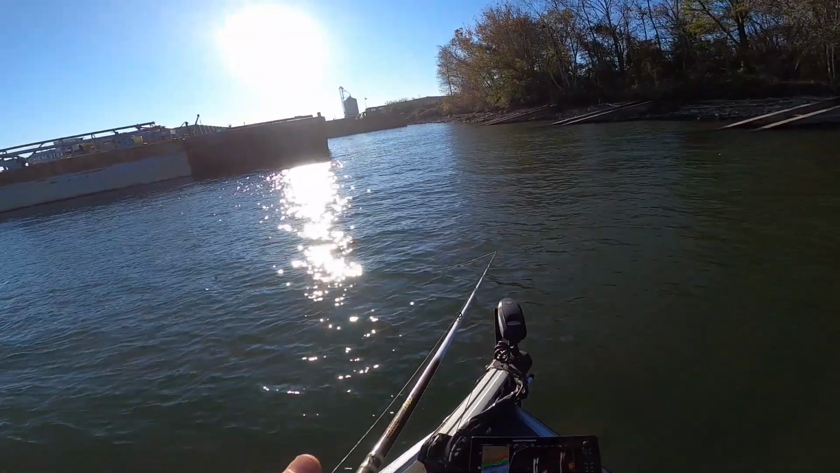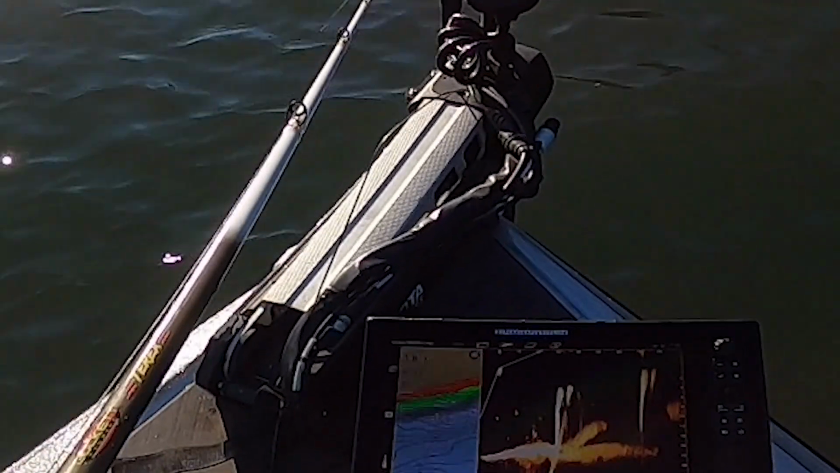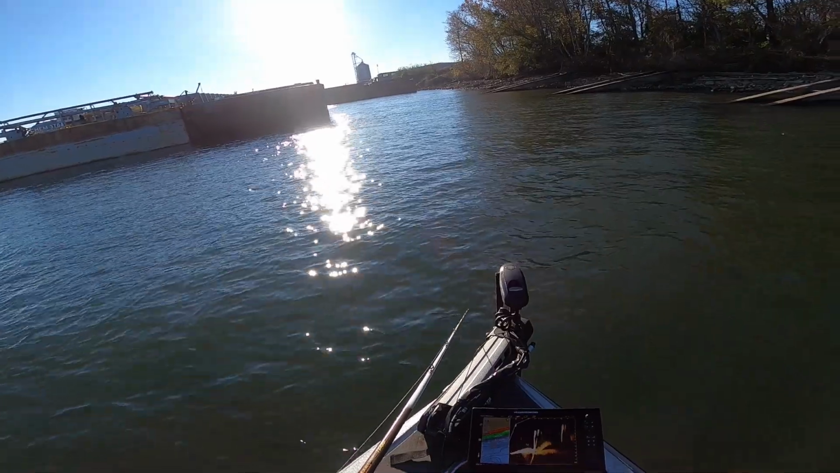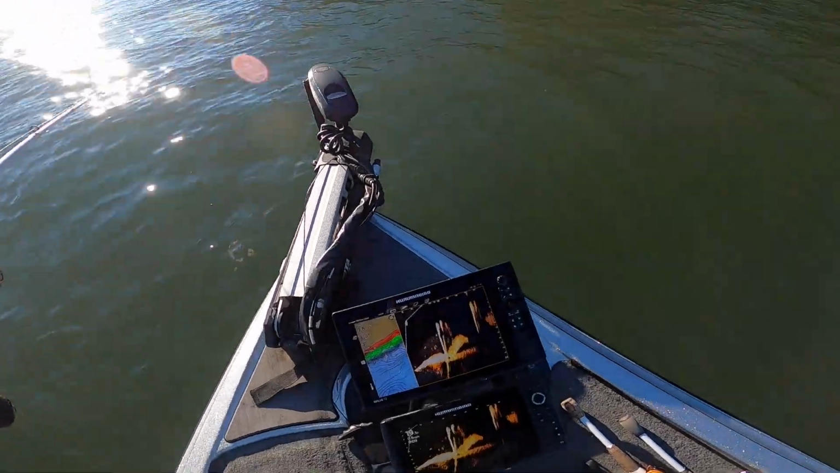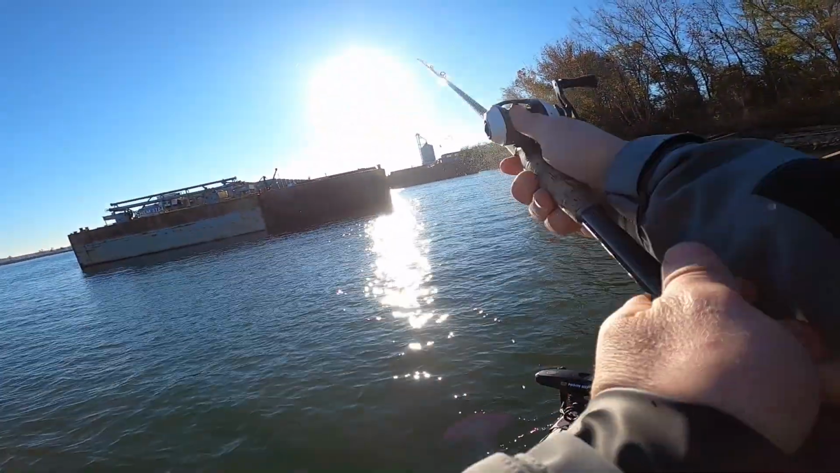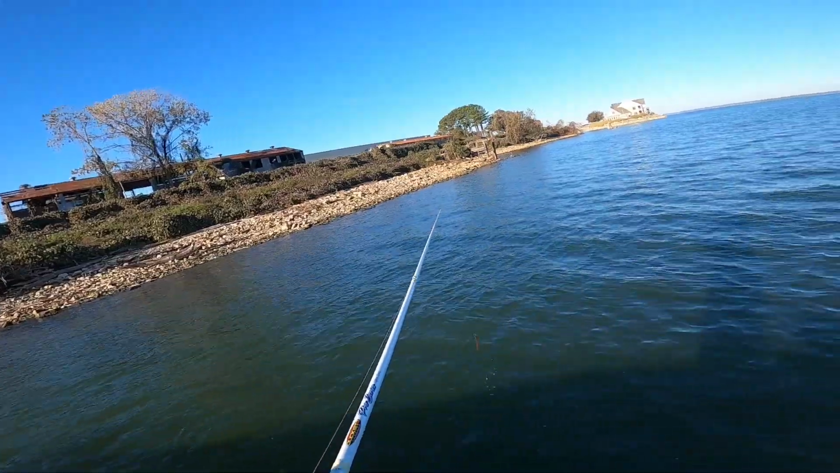Dropping it right down to him. About to bring it right in front of one. I mean, dead nuts. Get that joker, brother. Oh my gosh, I hope y'all can see this, because they are not moving at all. Those gotta be trash fish. I ran that A-rig right over their heads, and they didn't do a darn thing.